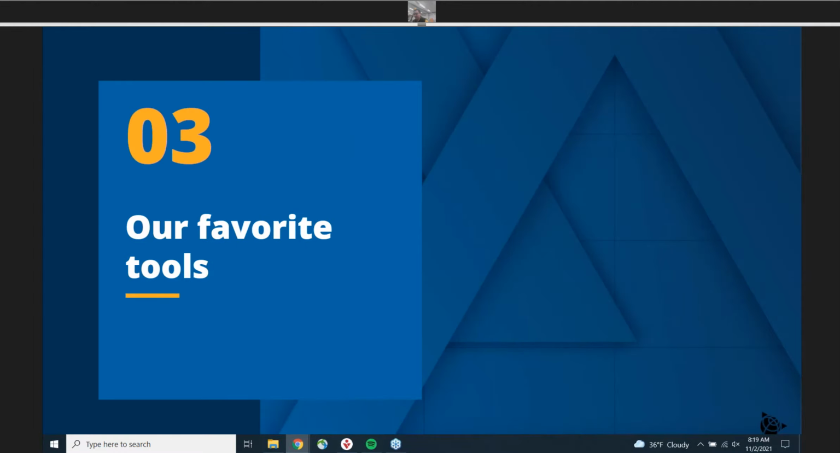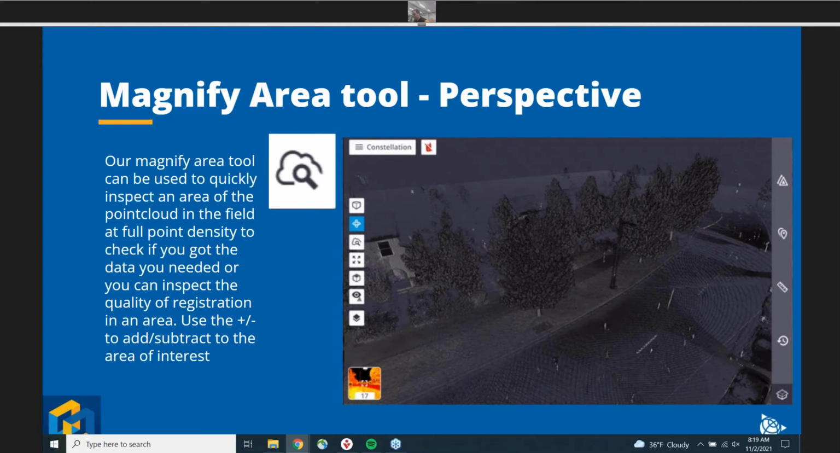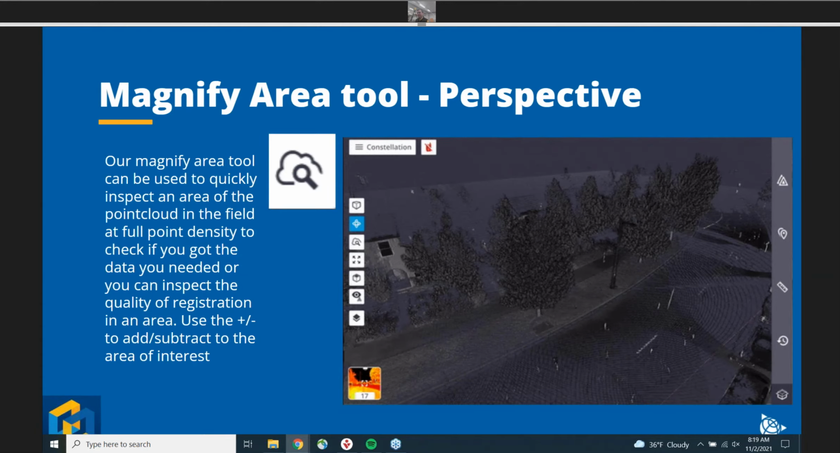Now jumping into some of our favorite tools. Starting off, I think this is called the Jason button. Jason Hayes, if you know him, this is his button. This is probably one of the coolest things in Perspective. The more I use it, the more it excites me.